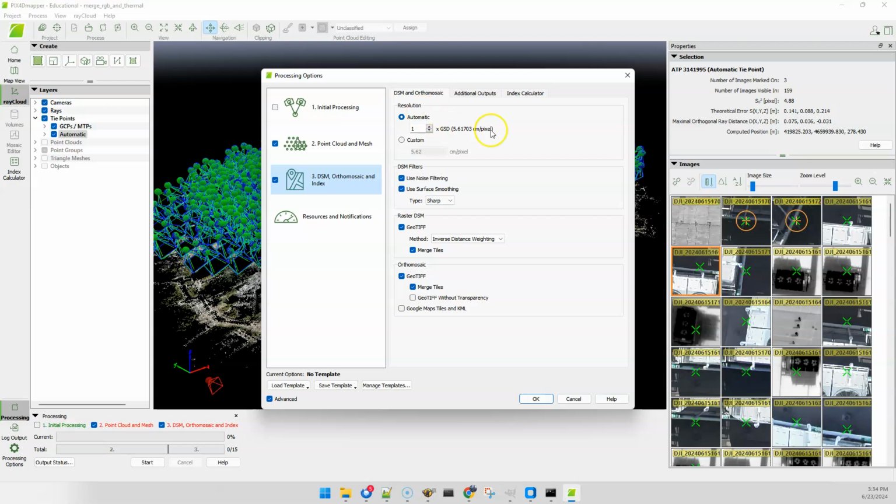Over here, you can check these exports for whatever you like. This is giving me a 5 centimeter image, 5.6 technically. A lot of times I'll round this off to an even number, even if it doesn't quite support it, just for sanity's sake. So in this case, I might round that up to 6 or round it down to 5. It's not going to make a huge difference either way.